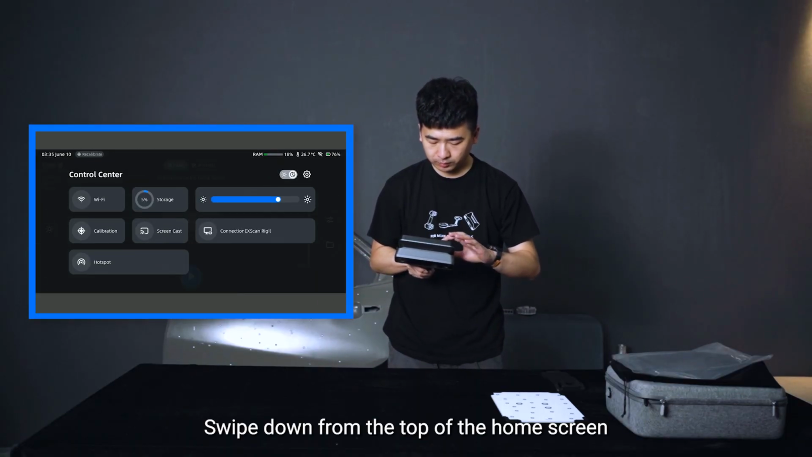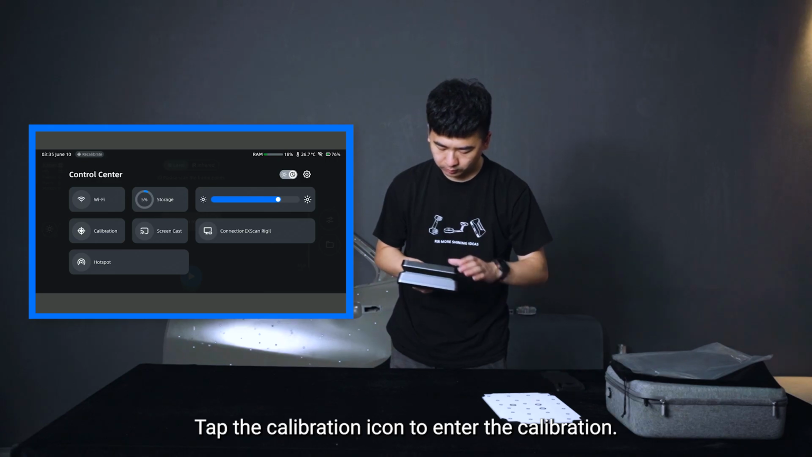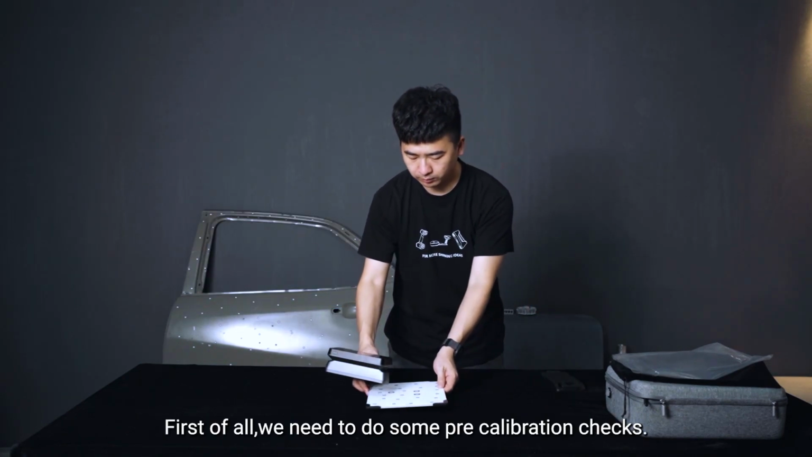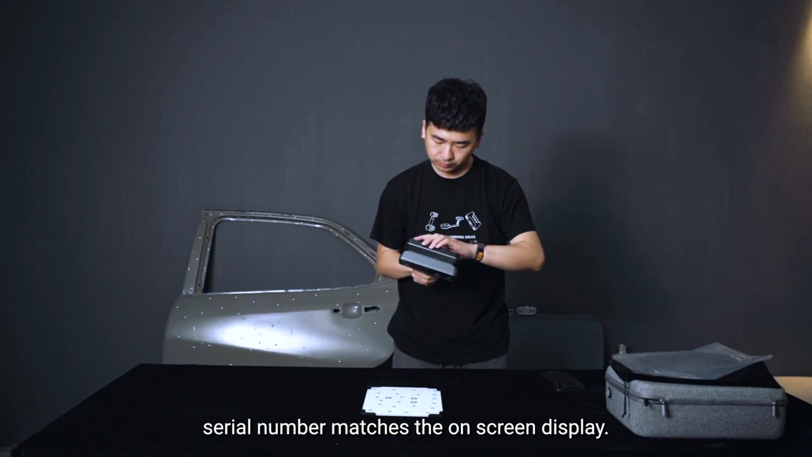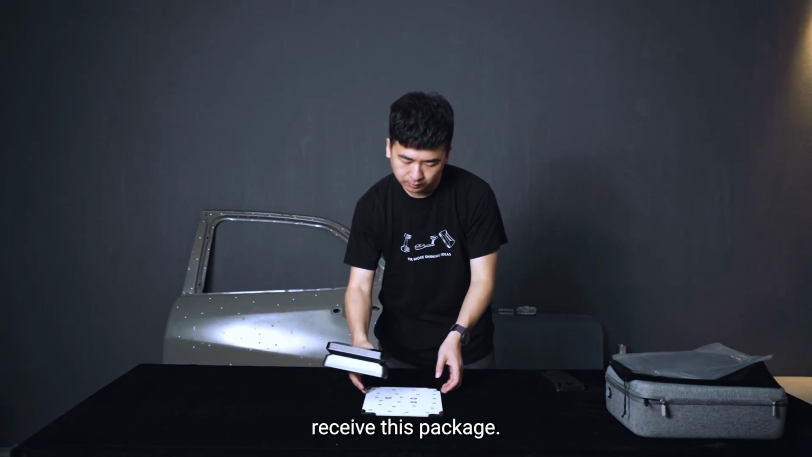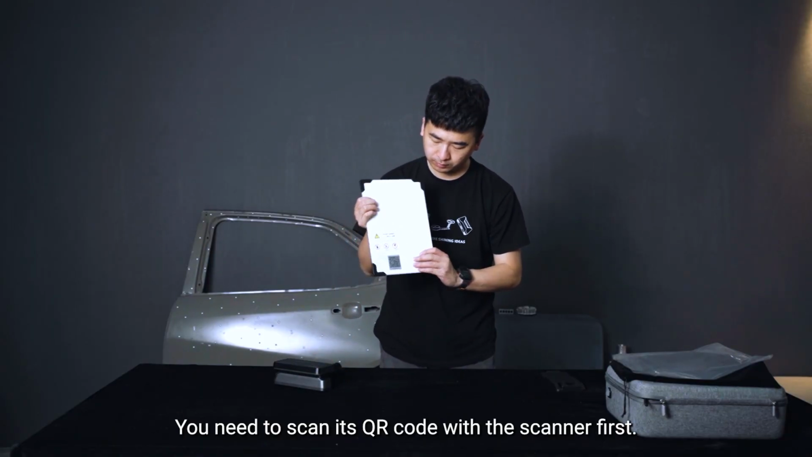Swipe down from the top of the home screen to open the quick menu. Tap the calibration icon to enter the calibration. First of all, we need to do some pre-calibration checks. Verify that the calibration board's serial number matches the on-screen display. If you are using a new board or you first receive this package, you need to scan its QR code with the scanner first.